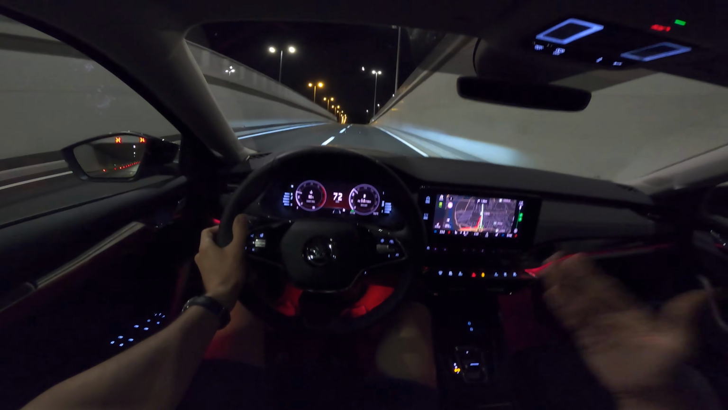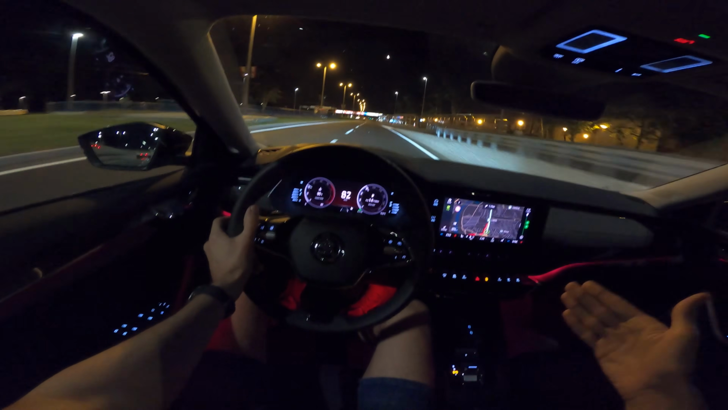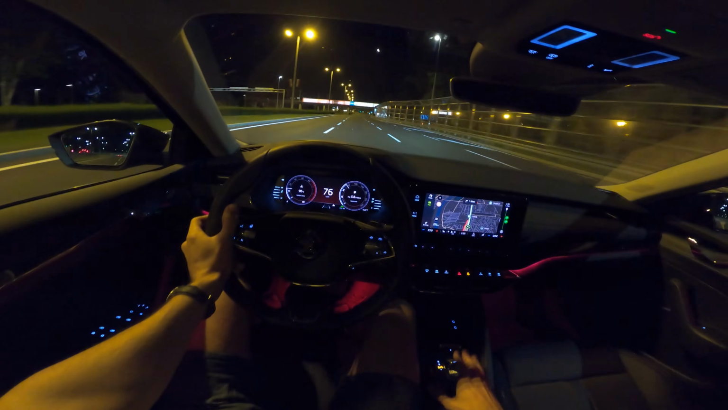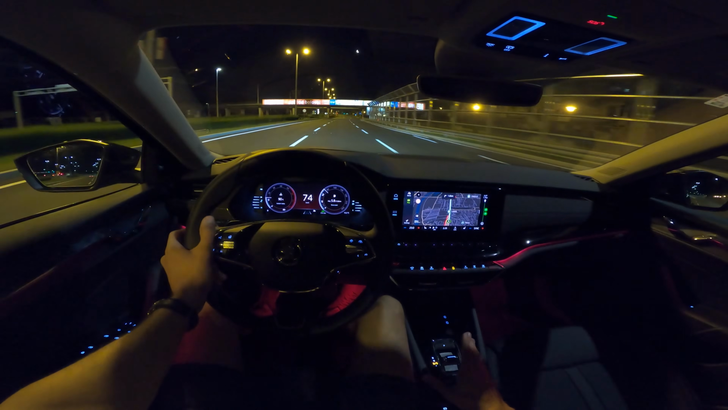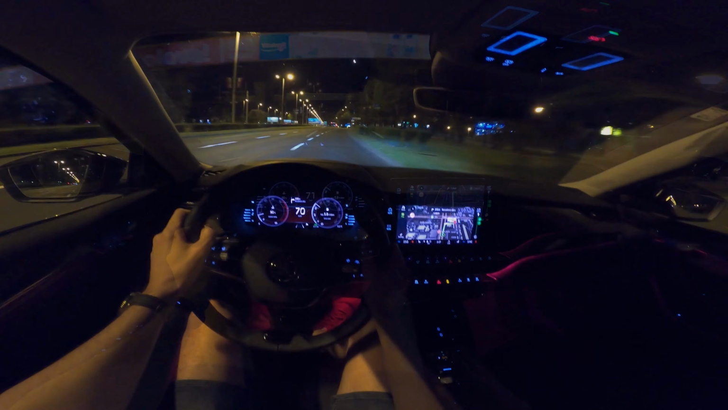And the automatic is smarter. It doesn't stay in high gears. It corrects them very nicely, so the automatic transmission is improved, so I'm very happy and pleased with it.